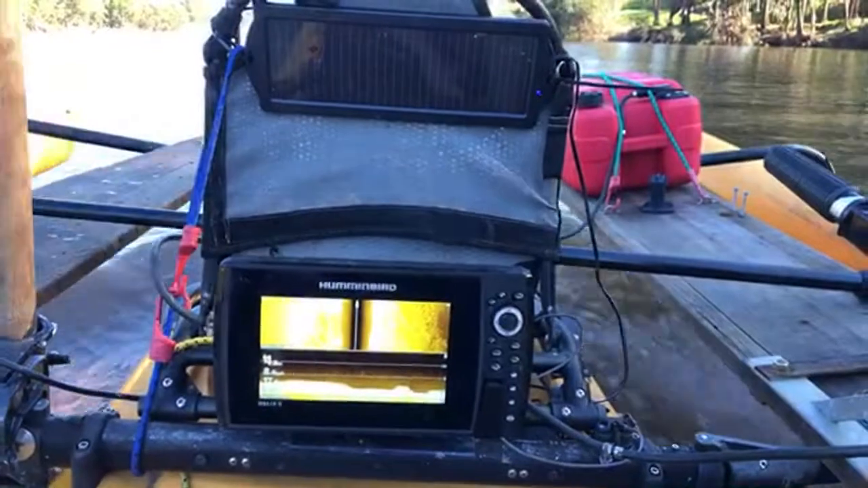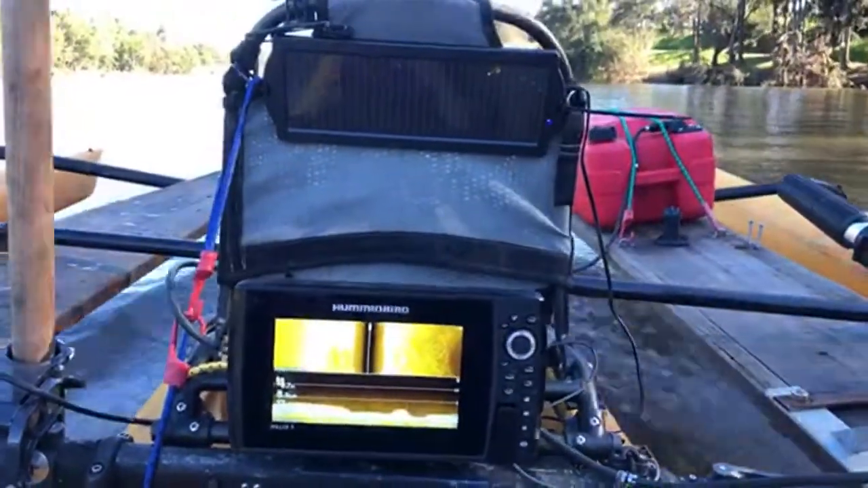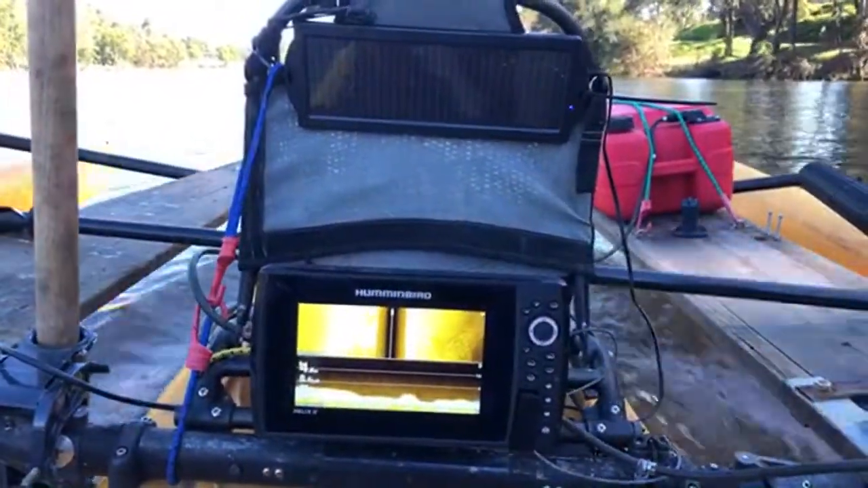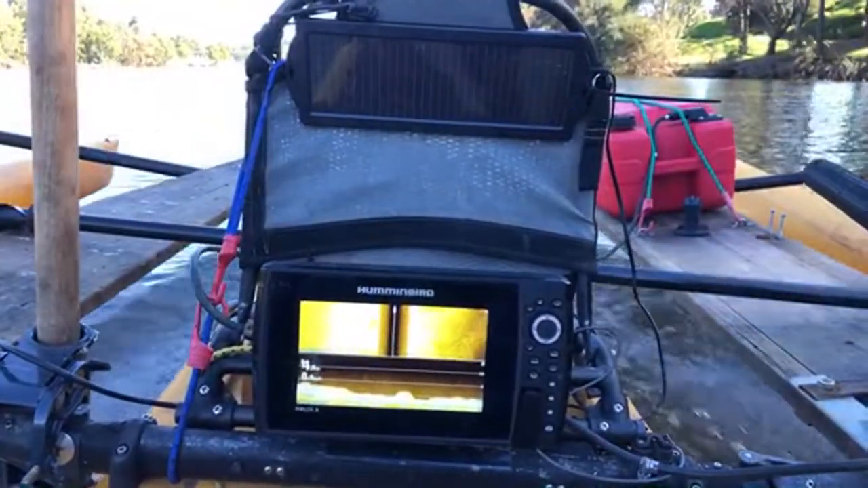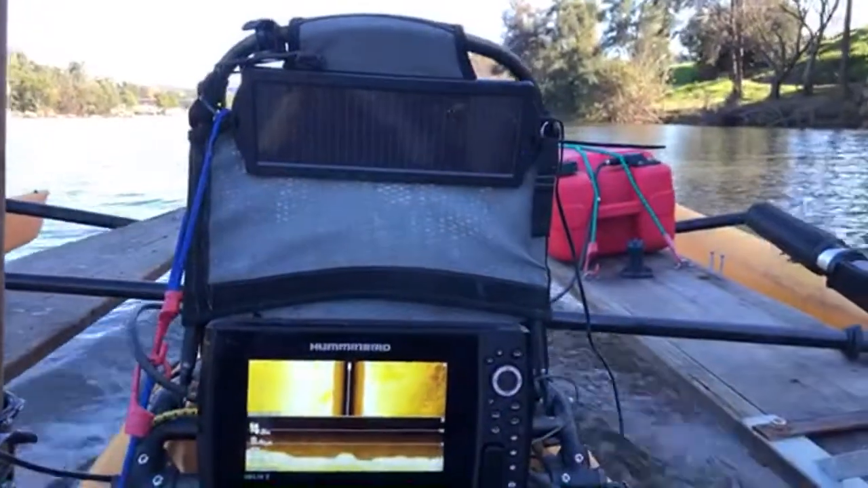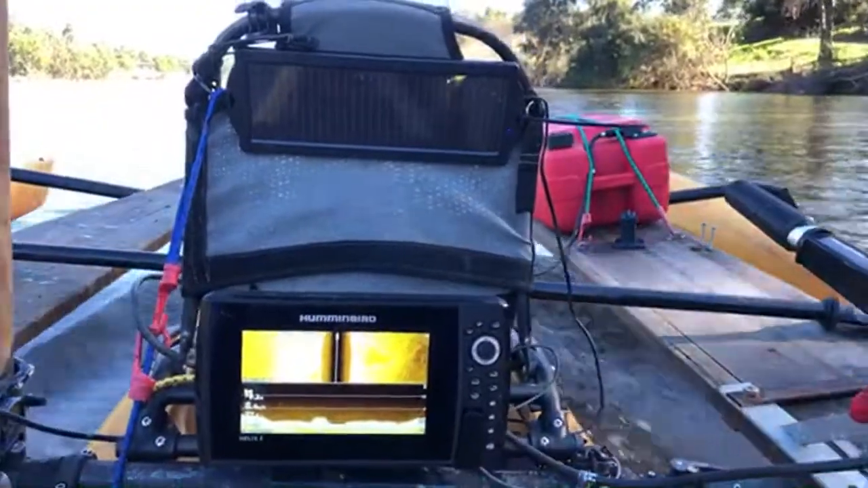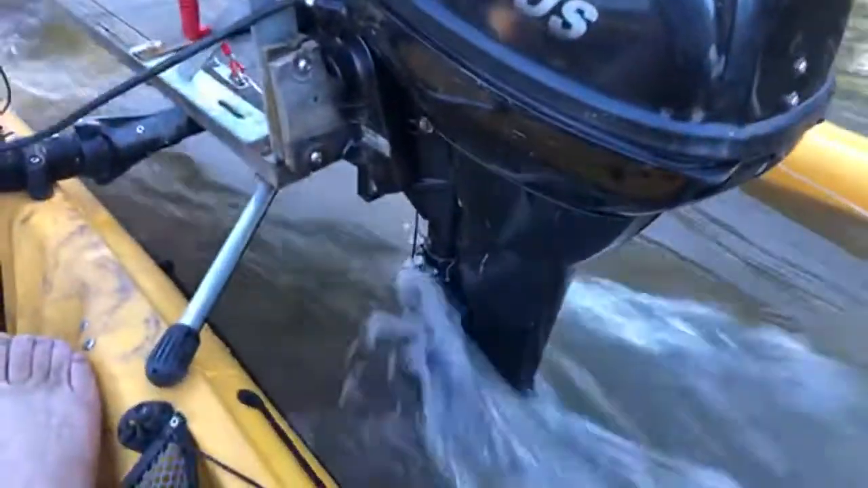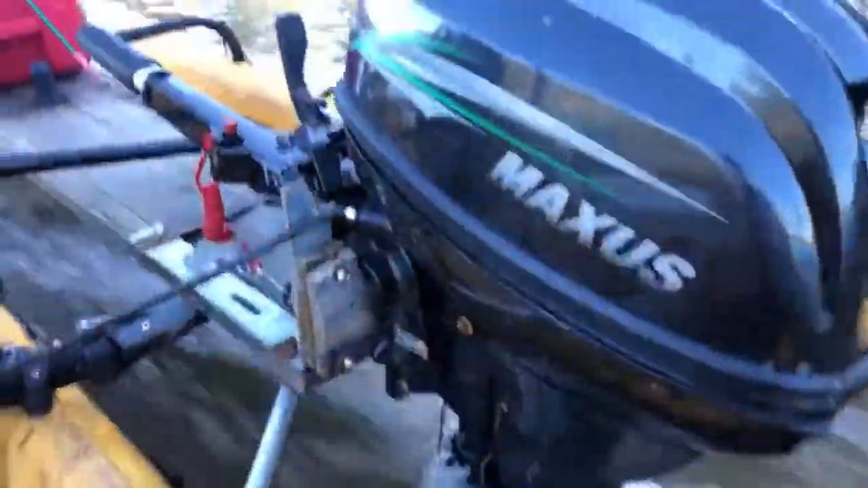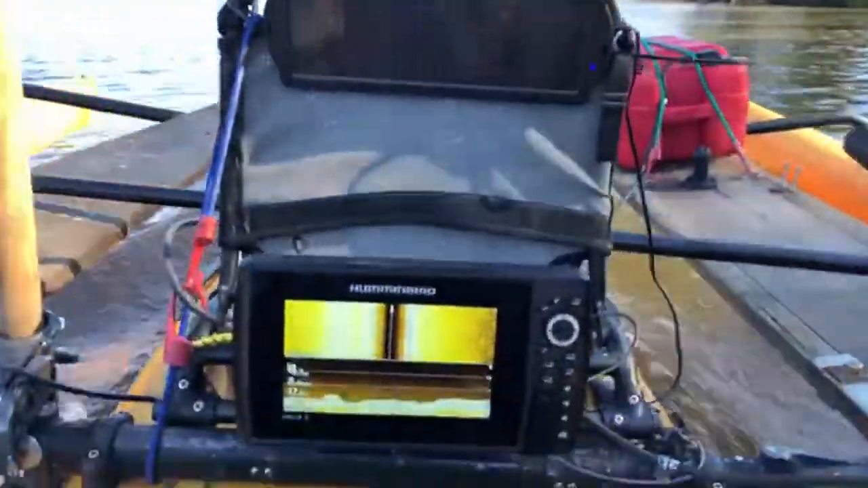No, I haven't found anything overly exciting today, unfortunately. Confirmed there's at least one car still in the river, so that's good. We'll get that out. Well done to our American viewers who are staying up late to hang out on the river. Thanks, guys. I'm really surprised. The only problem about having higher revs is it spits a bit of water up, and I tend to get a bit wet. Not in a good way.